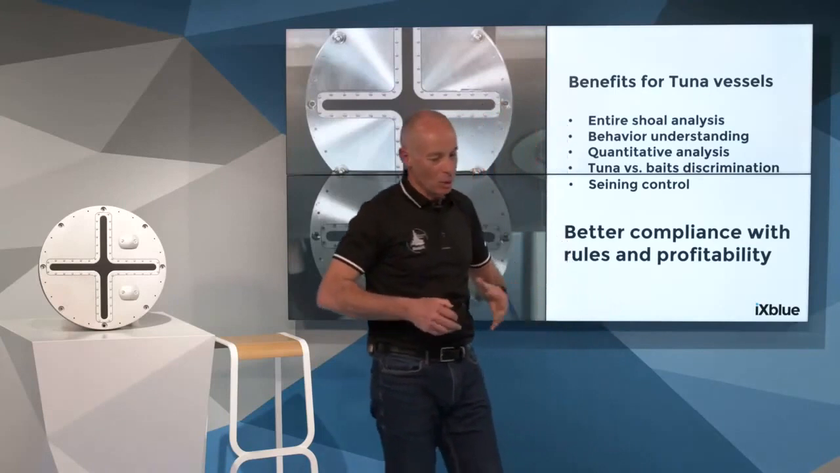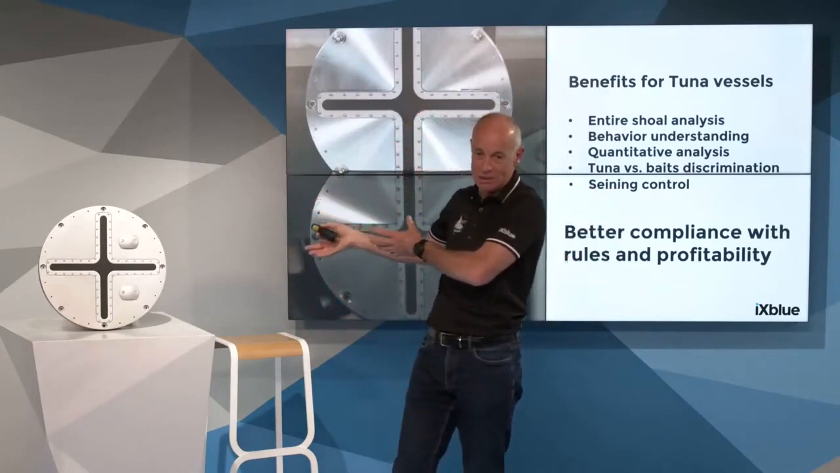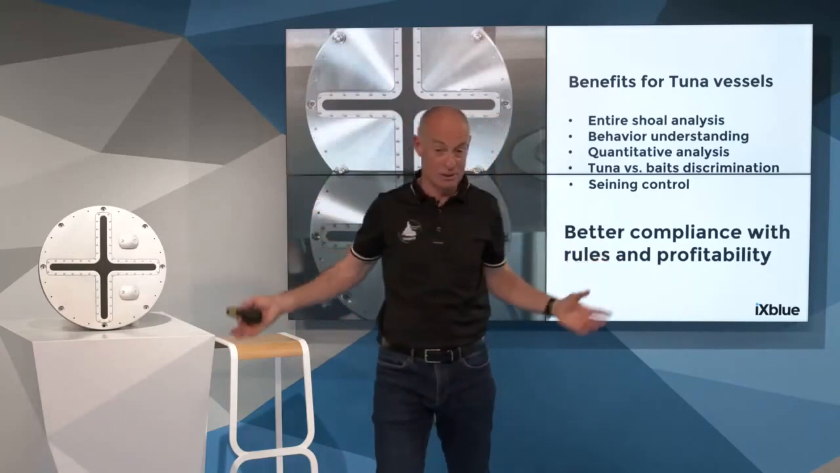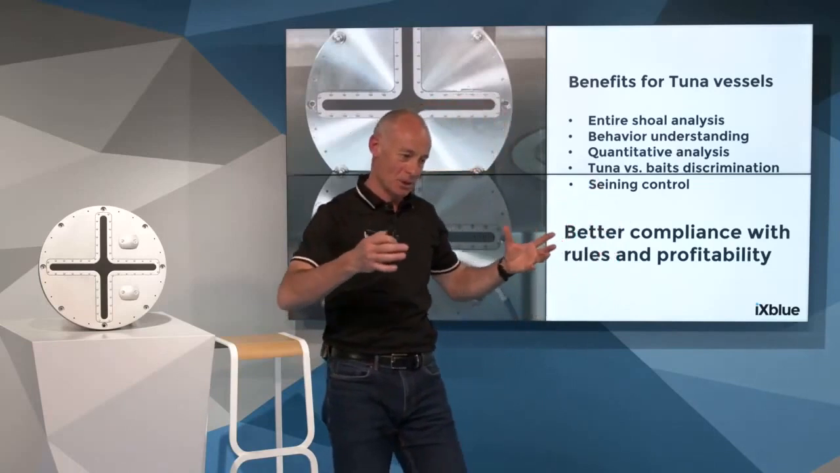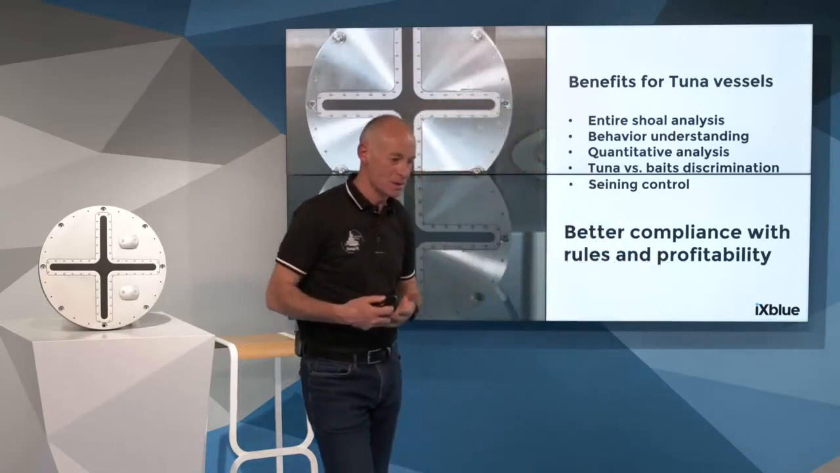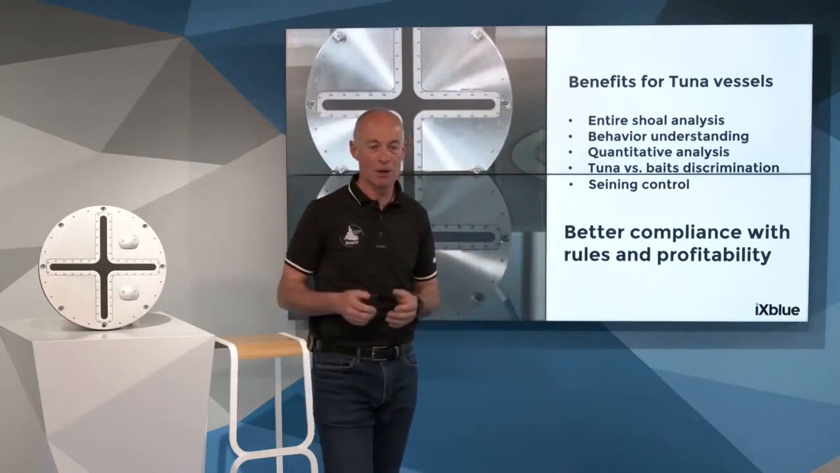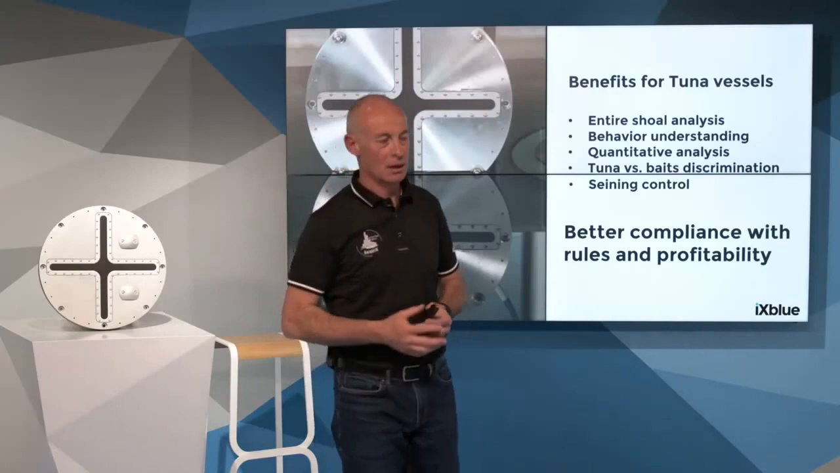And as we control the whole shoal, even with only one antenna, it's fantastic. Two is perfect, of course. But the skipper can understand how the tuna behave. And also, the skipper can be really warned about intruders like sharks or dolphins.